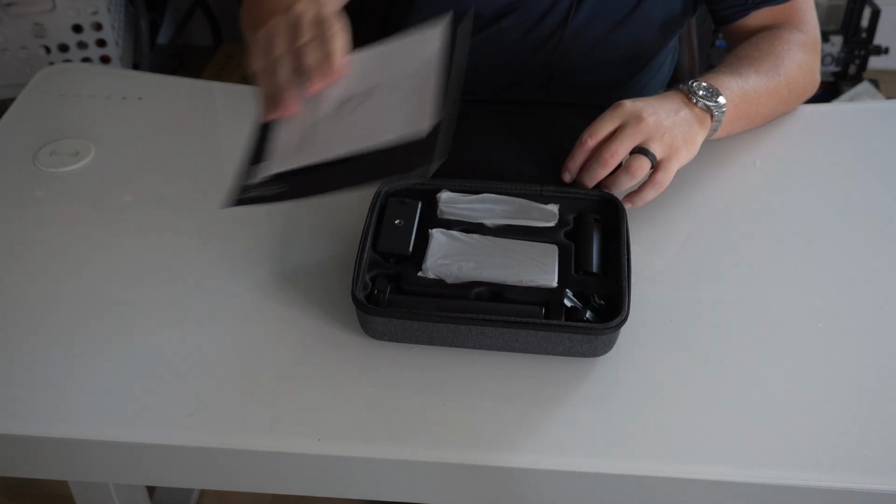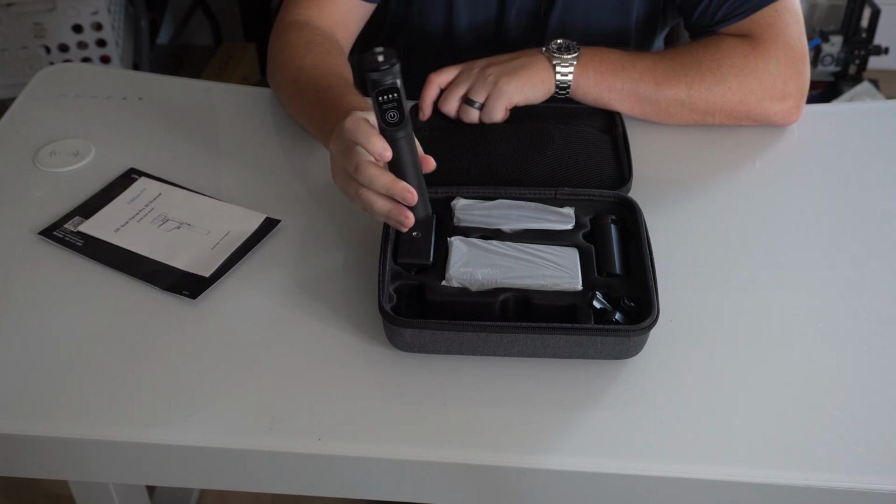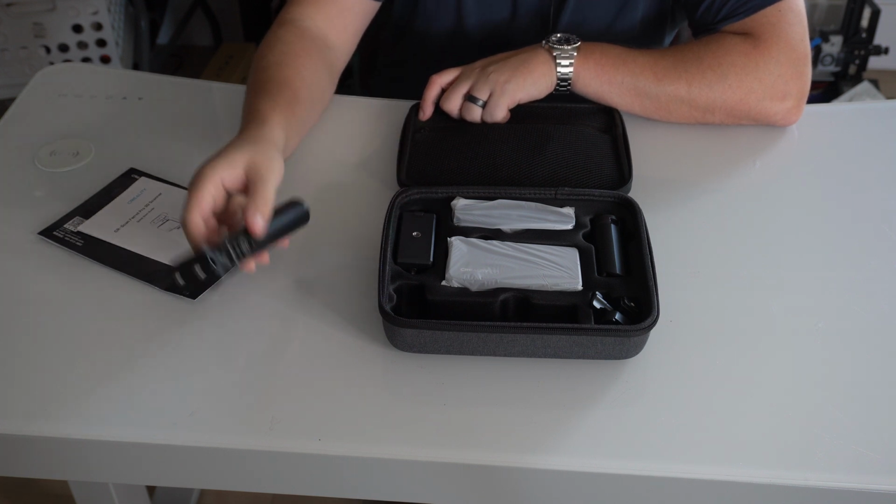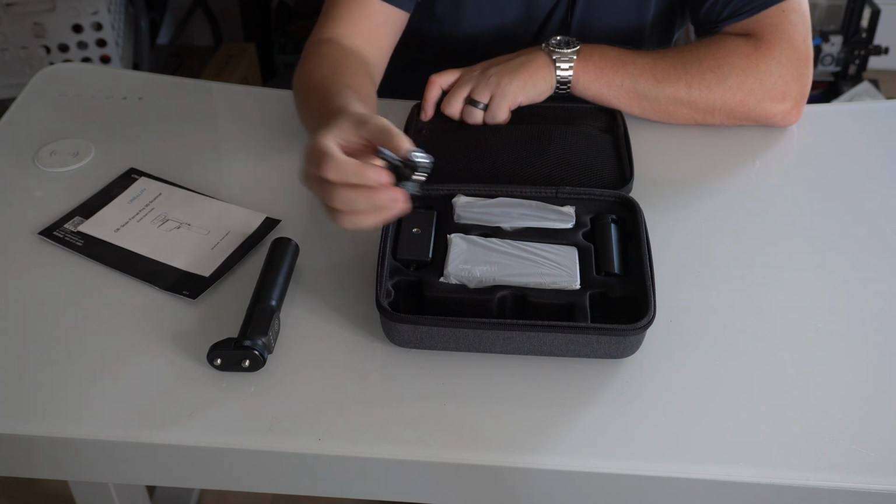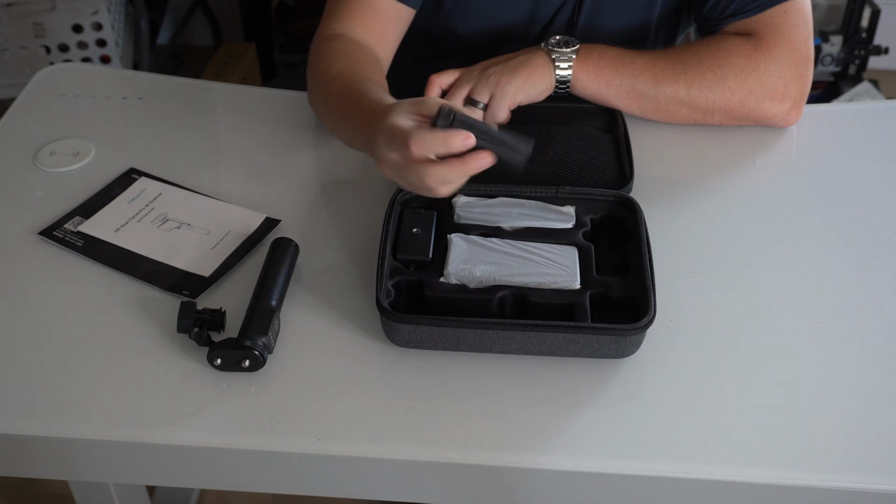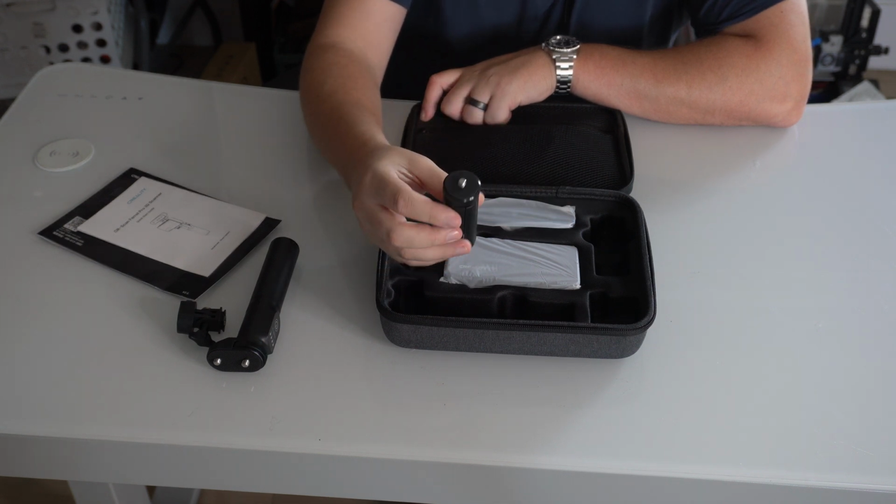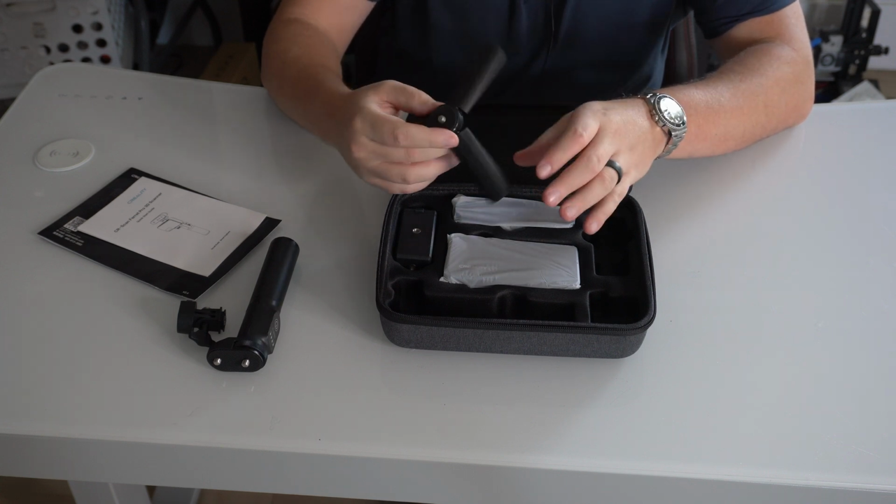Obviously, we have our instruction manuals here. The handle itself, which is also where the battery and everything is at. You see here the controls. We'll go into that in more detail in a bit. The adjuster piece here to change the angle of the camera. A tripod, if you're going to be using it on a tripod versus holding it like that. So this will just open up like a normal tripod.